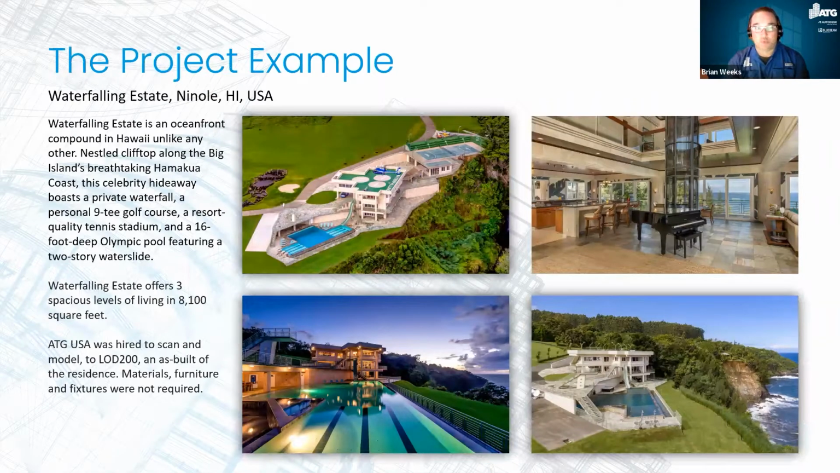So our project was Waterfalling Estate in Hawaii. The client was an architect in Hawaii whose client hired them to remodel the residence. And of course, as you can see from the photos, it's a very large residence, 8,100 square feet. Our project was to have our reality capture team go out and scan the site and the building. You can see we have an Olympic-sized swimming pool, the residence itself, a tennis court, a garage, and a guest house there on the right side of the site.